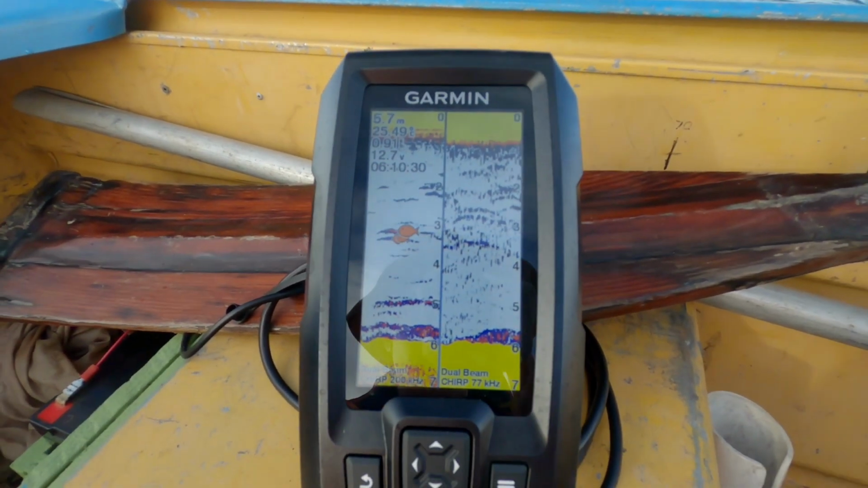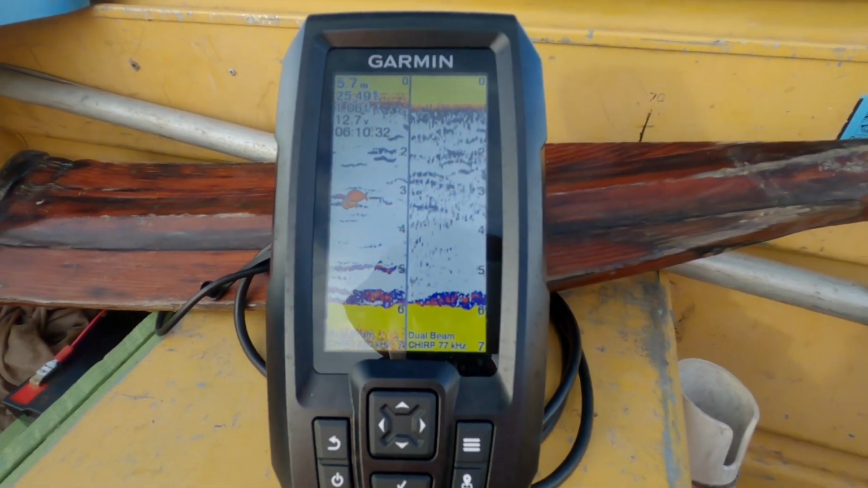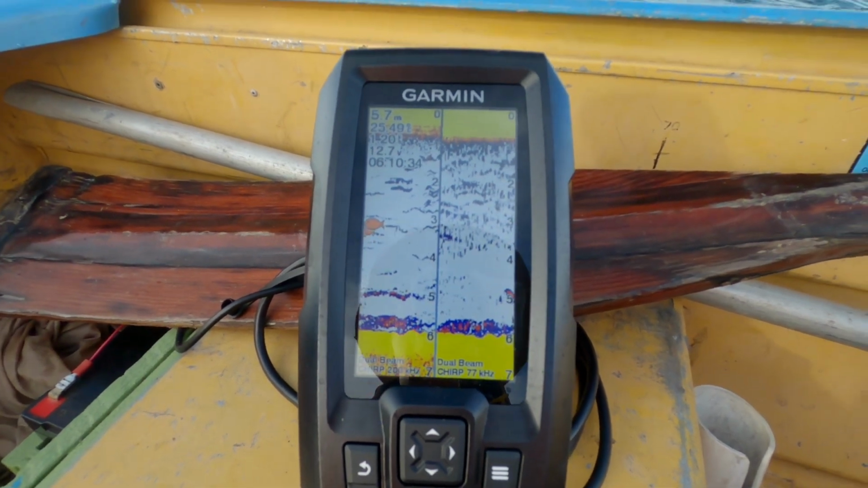Can't complain there. Didn't have much to that one, but yeah, this one's going to be a good little addition to the little tinny.